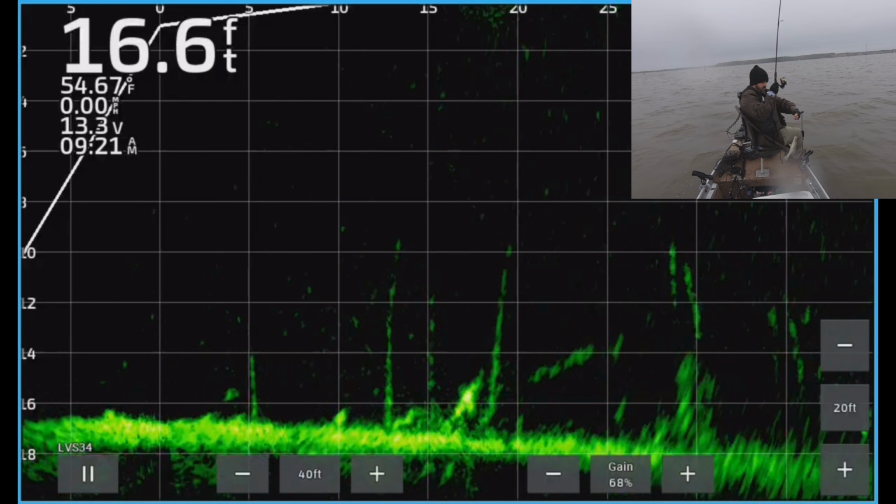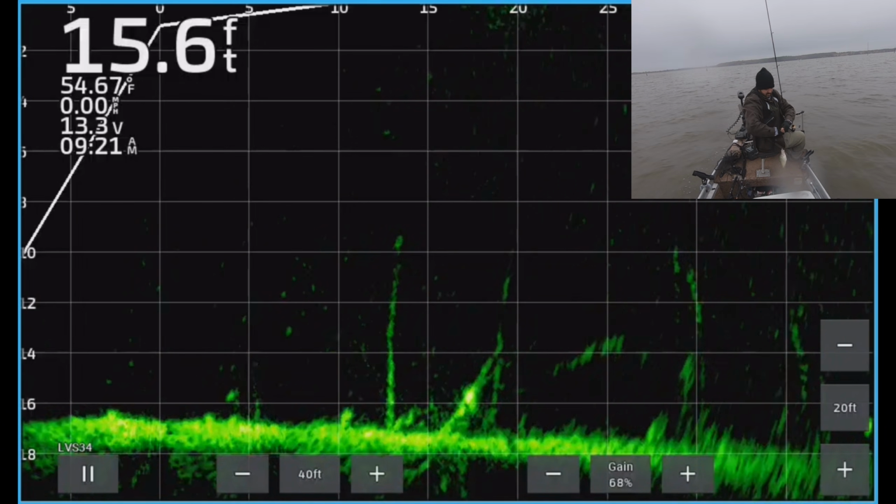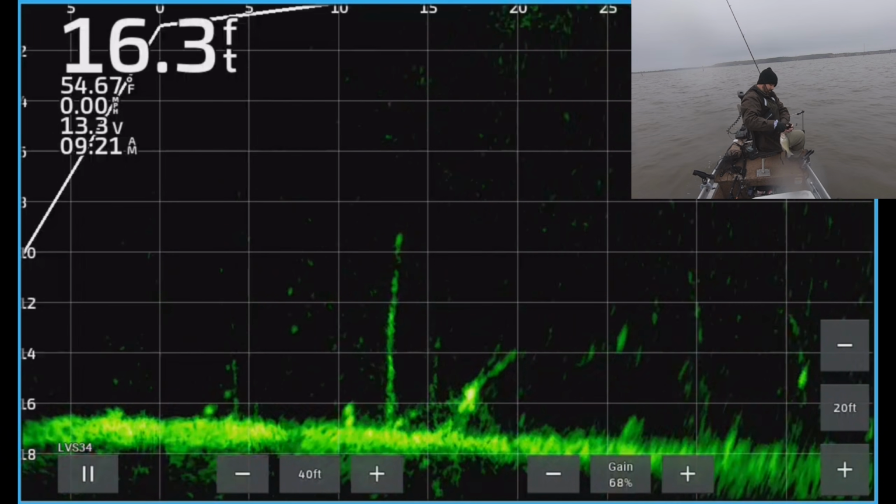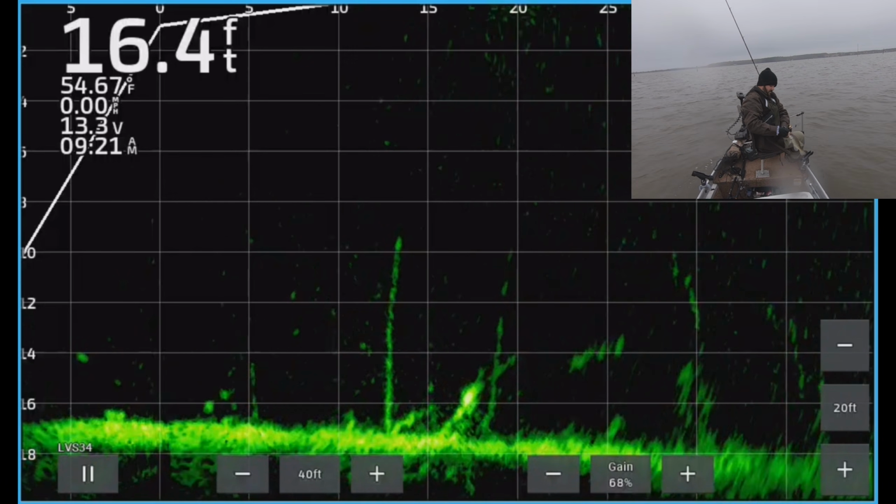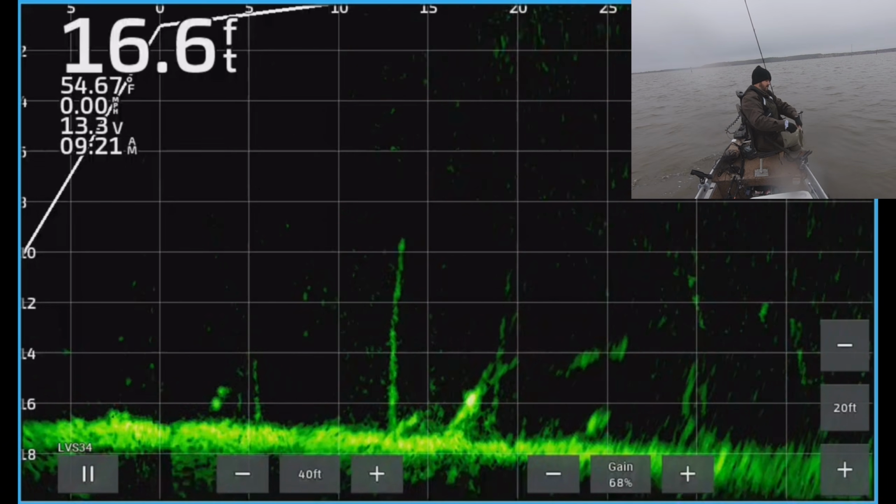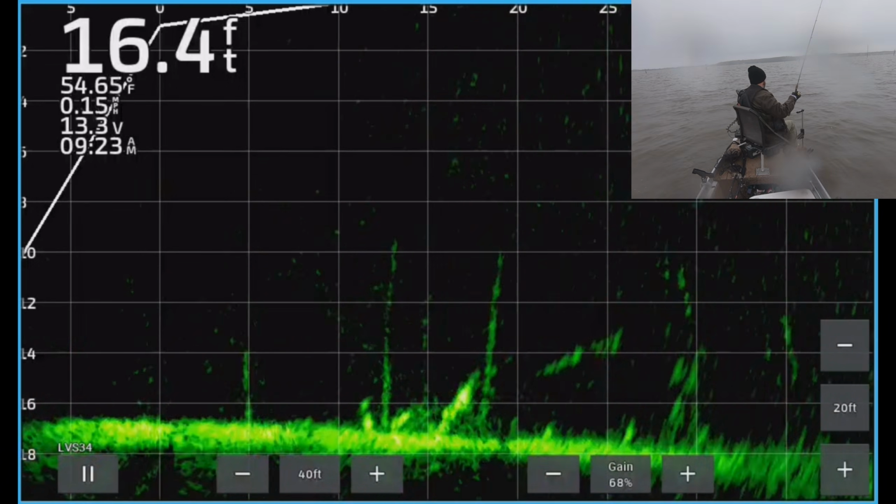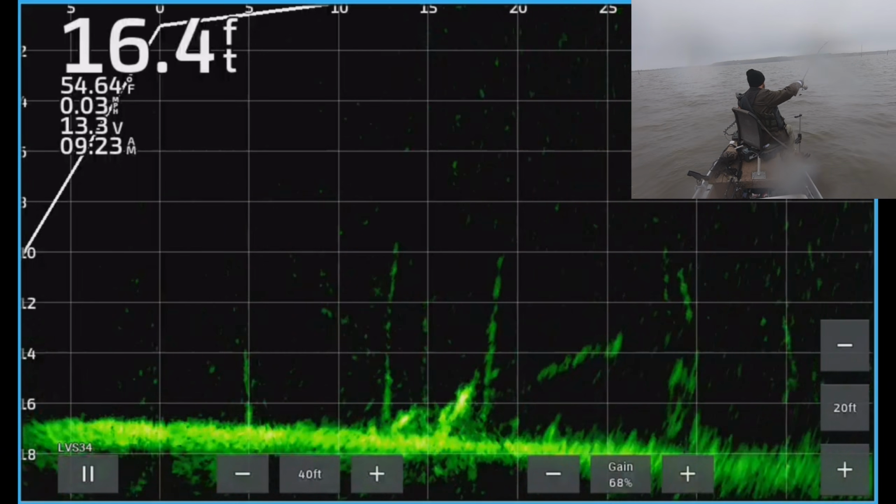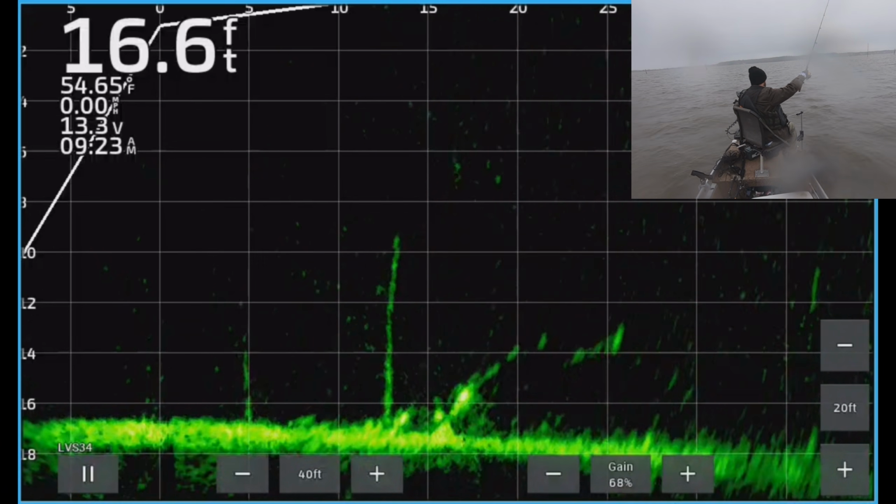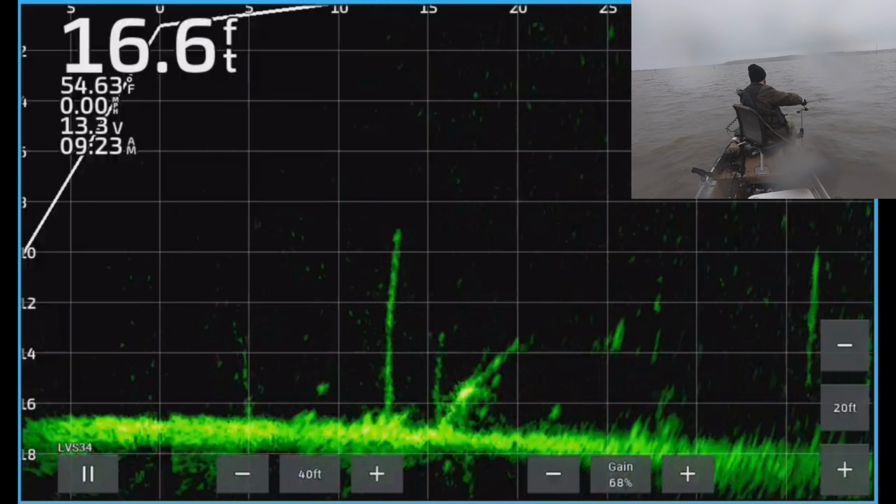Oh, and this is when it starts raining too. Sorry guys, the camera gets some water on it. That's a good fish there. That's probably a 10-inch fish, which is what I'm looking for, right? That's the eating size fish. It starts raining a little bit, so I get some water on the screen on the GoPro that's up there, but it goes away eventually.